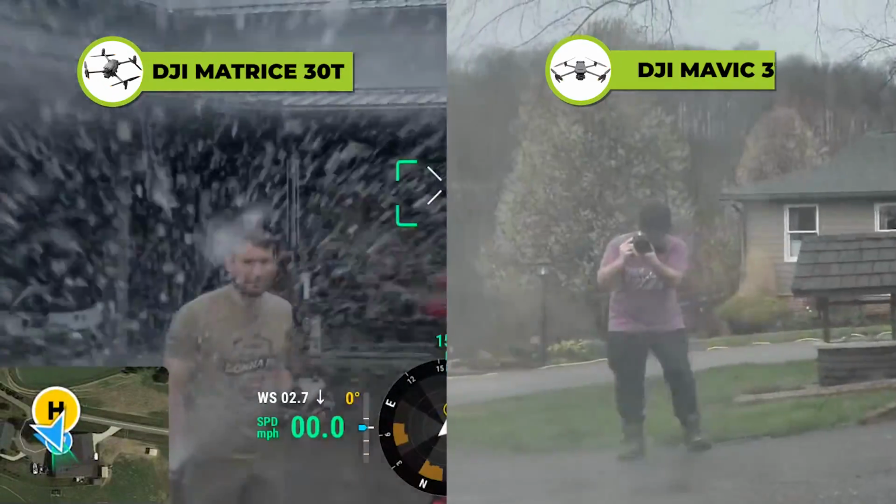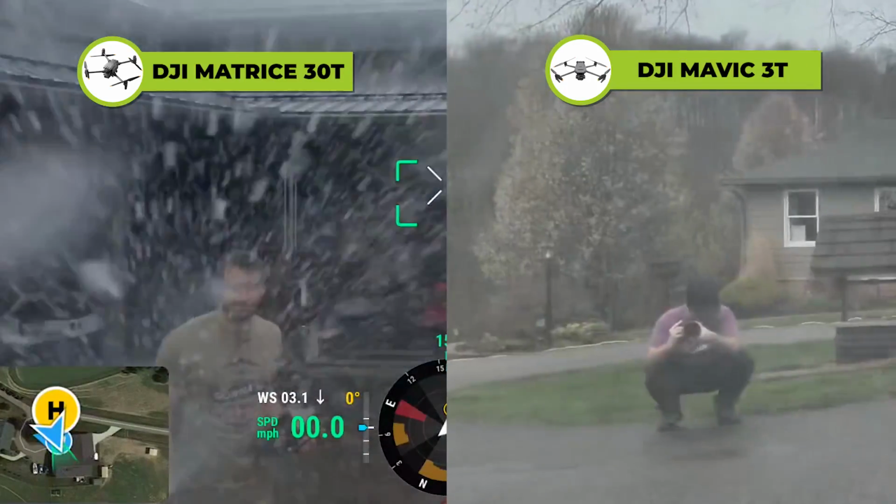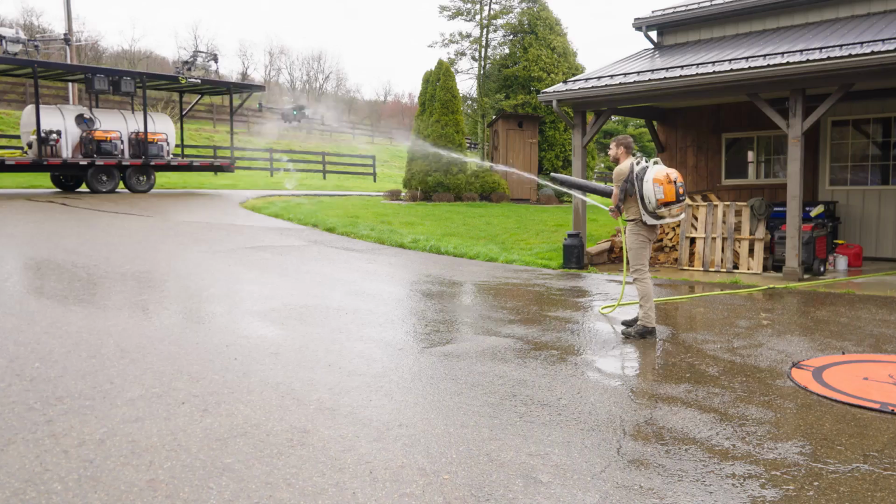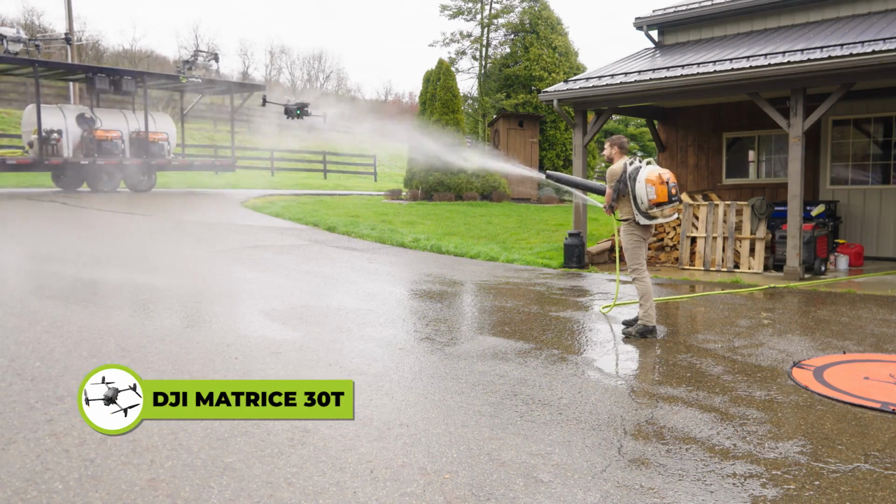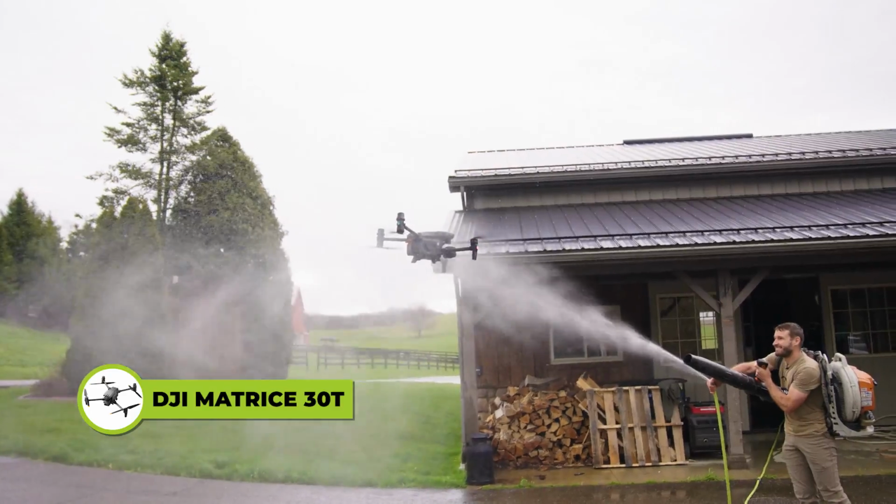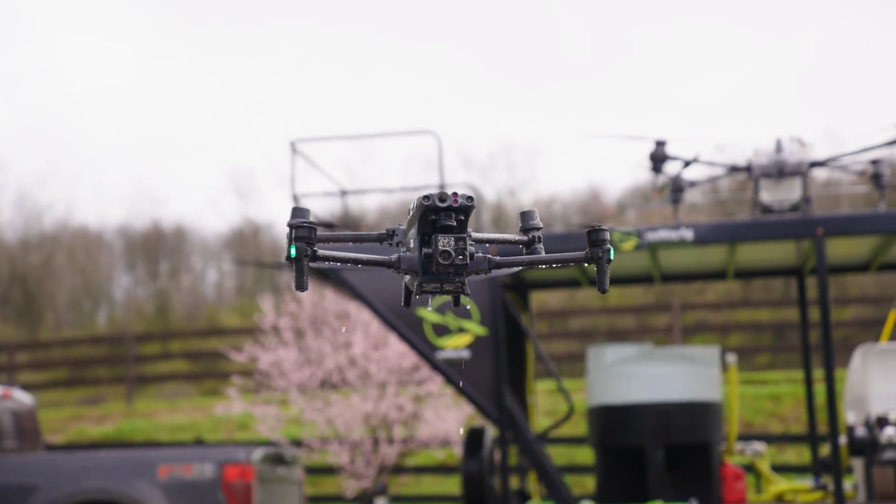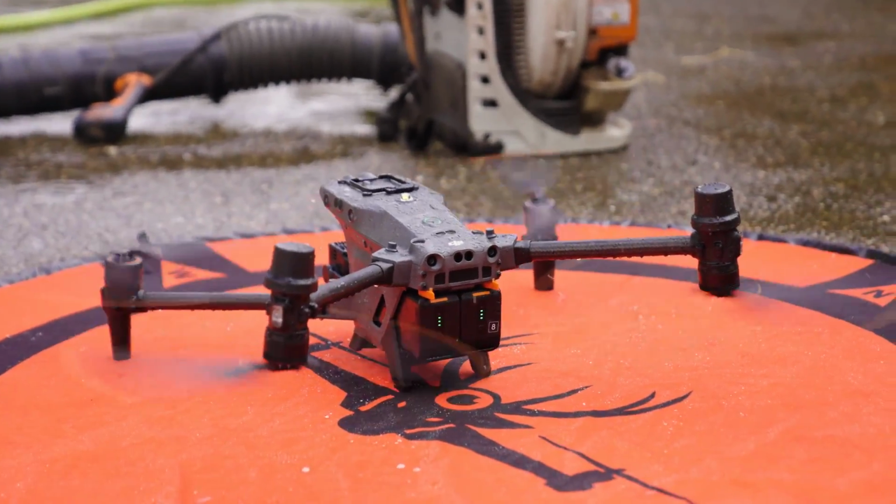Just look at the image stabilization, like how much more stable that image is compared to the Mavic. Now we're gonna do the leaf blower and the Matrice 30T. Well, Matrice 30T survived. Let's see if the baby drone can do the same.